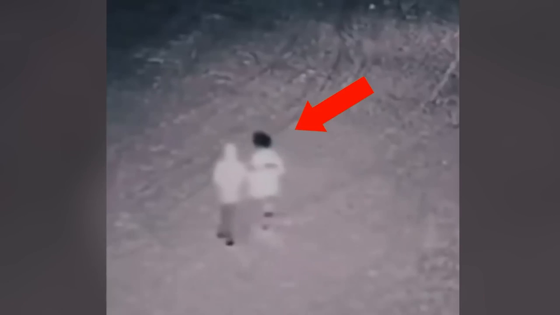Disappearance. This unsettling video was captured by CCTV in the back of an apartment block. We came across this one by accident, and we're curious about what you guys would think about it. Two pals are walking while the video is playing. One of them mysteriously vanishes.